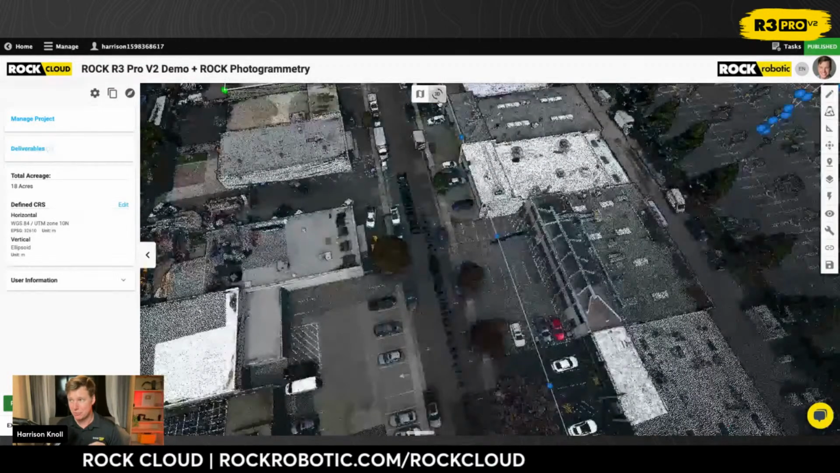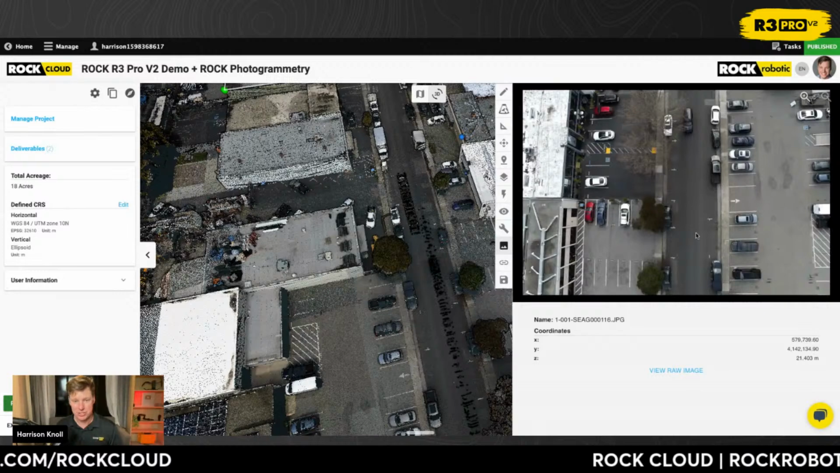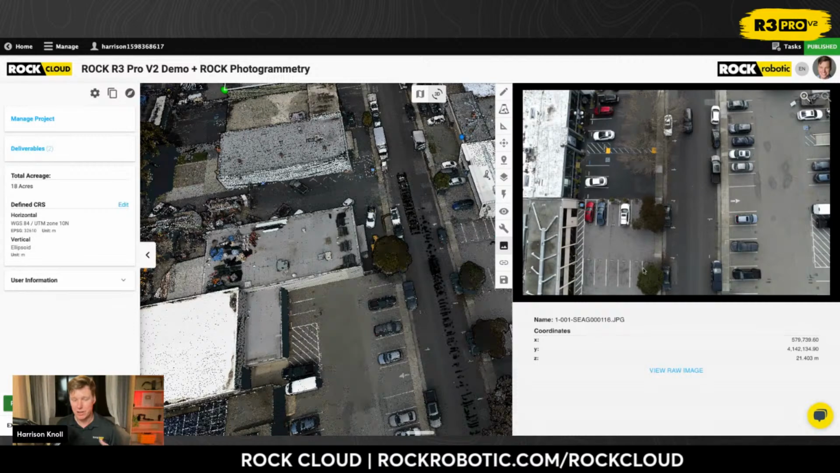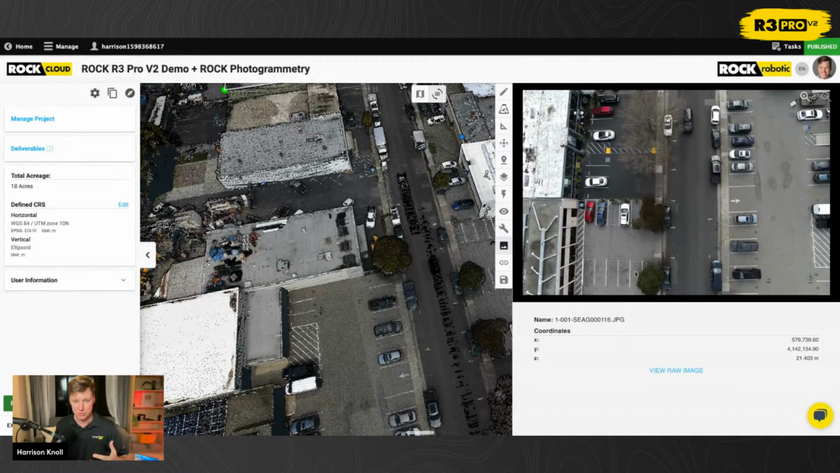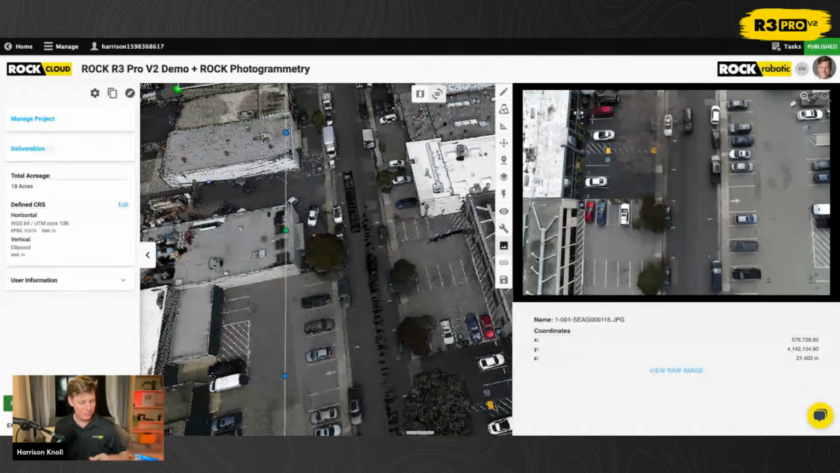But also, we have all these photos to do what we're calling ROCK Inspect. And this is a new functionality that we're integrating the photos, the orthomosaic, and the LiDAR data, all to do analysis from each individual component. So right now, this is version 1, where you have the photos and you have the colorization, and it's all integrated in the ROCK Cloud. So essentially, you fly the R3 Pro V2, you process it on ROCK Desktop, and all of this is generated for you and uploaded into this one platform that stitches all data sources together as one canonical source.